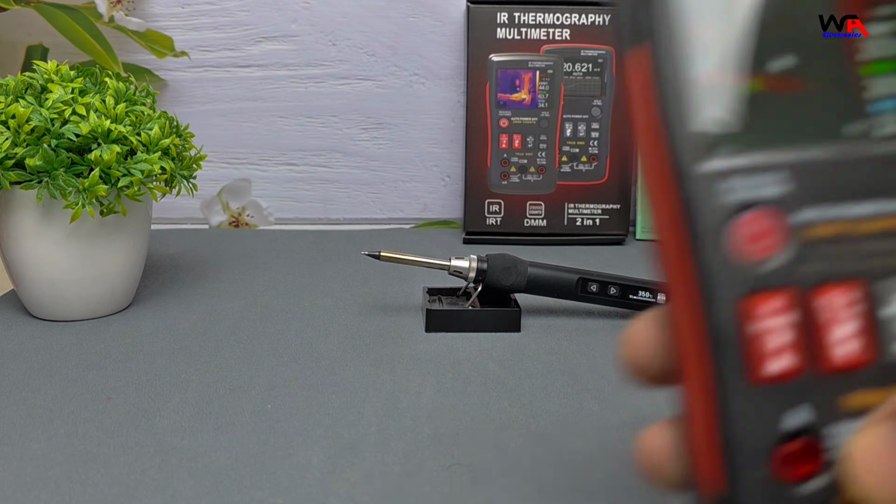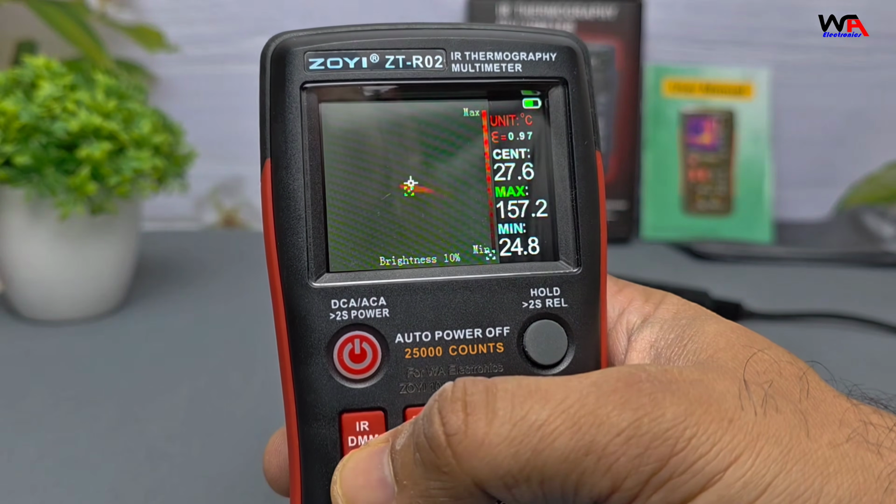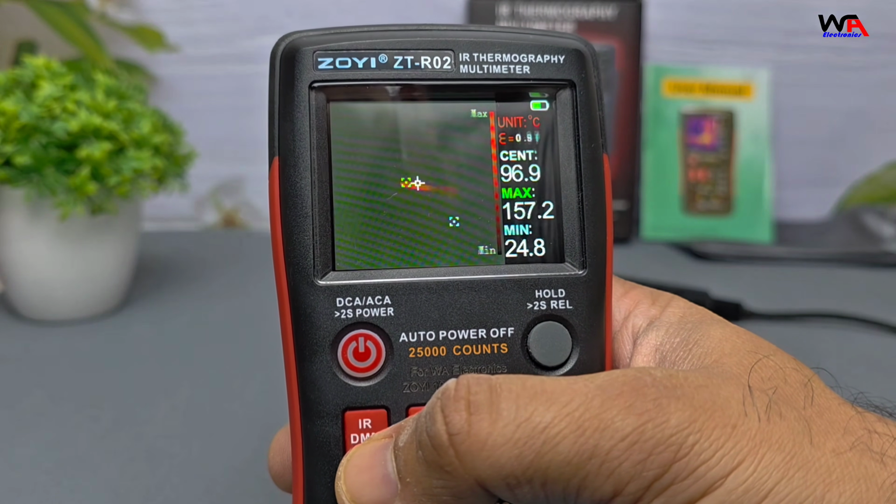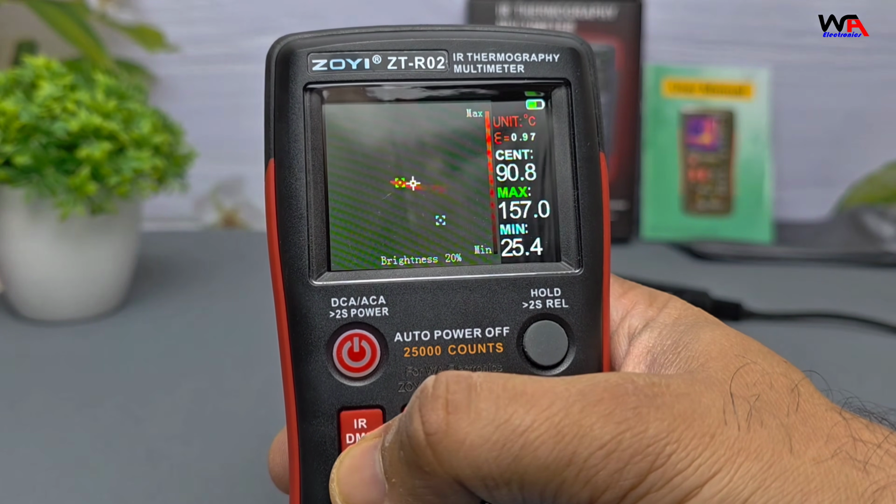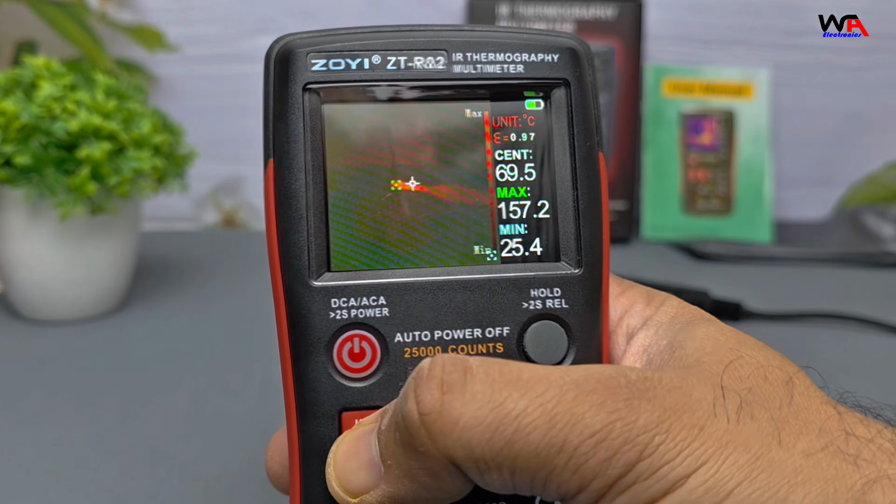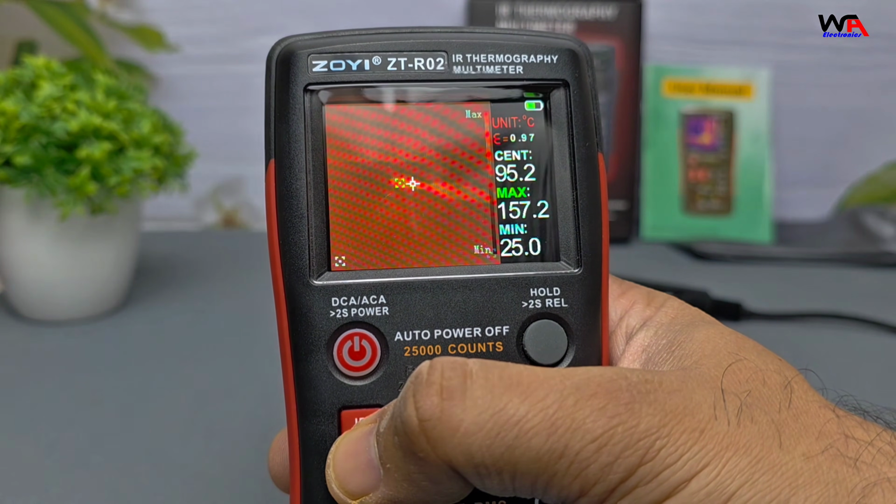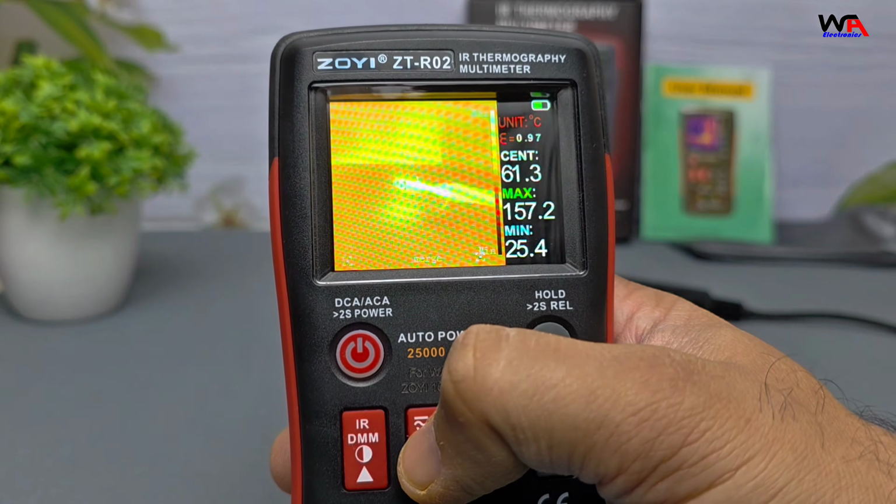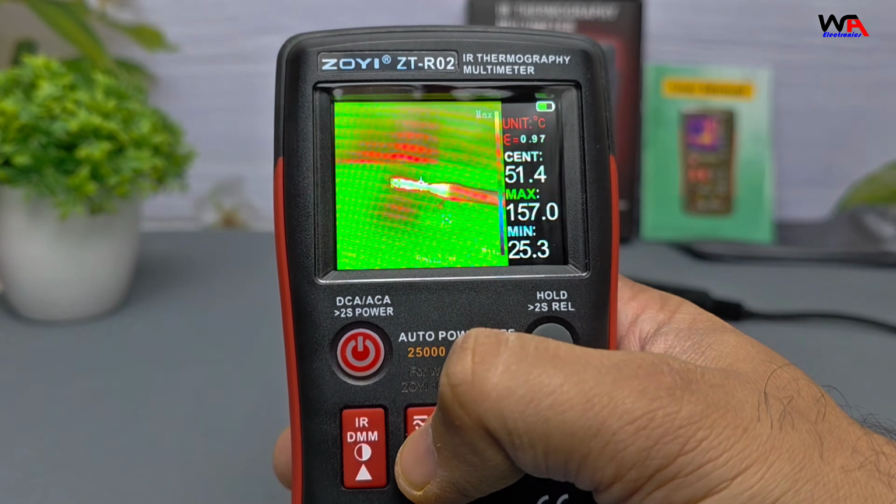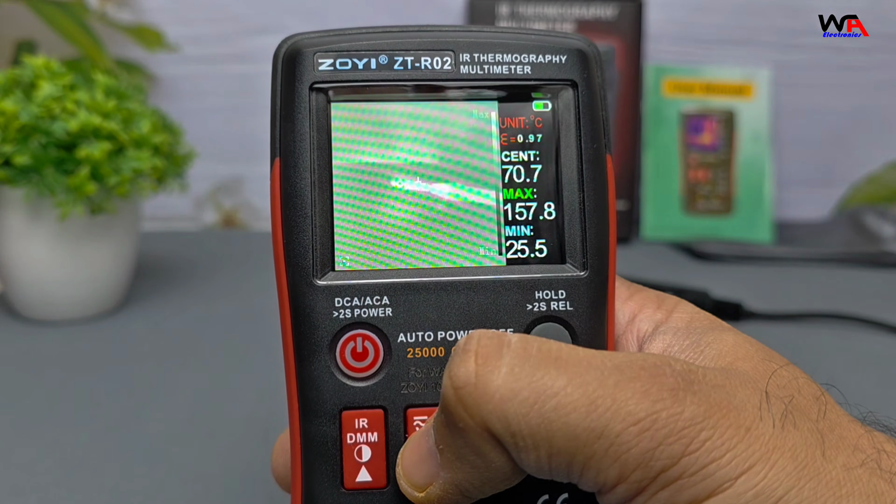Let's start with the thermal camera. It captures at 25 FPS, so movement looks smooth. The FOV is 50 degrees by 50 degrees, wide enough for electrical panels or HVAC inspection. There are multiple color palettes: white hot, black hot, blue, iron red, color, red hot, fusion, rainbow. Let's test it on real objects.